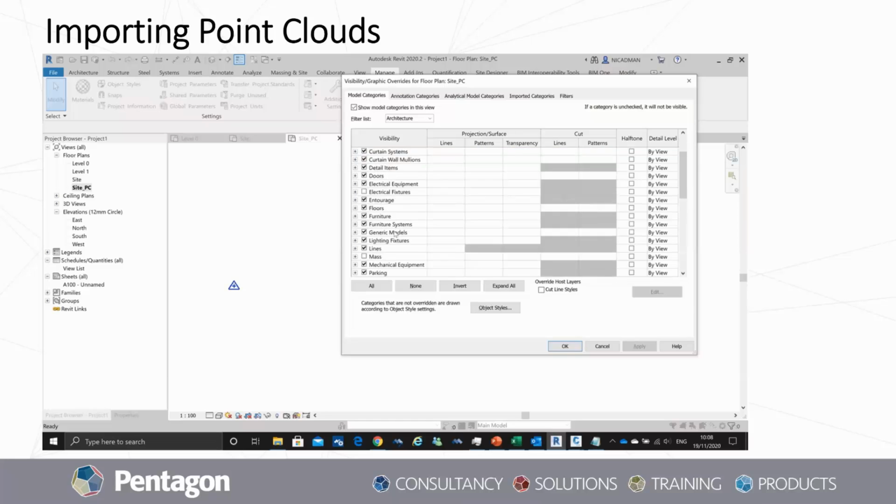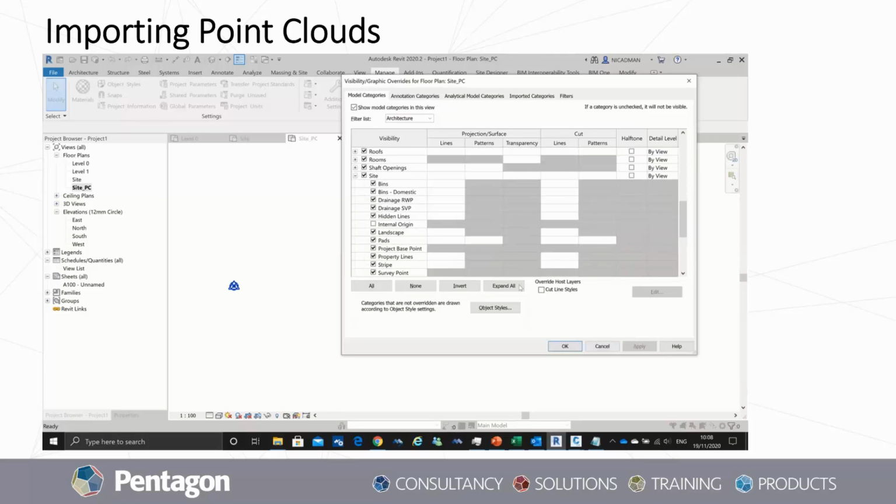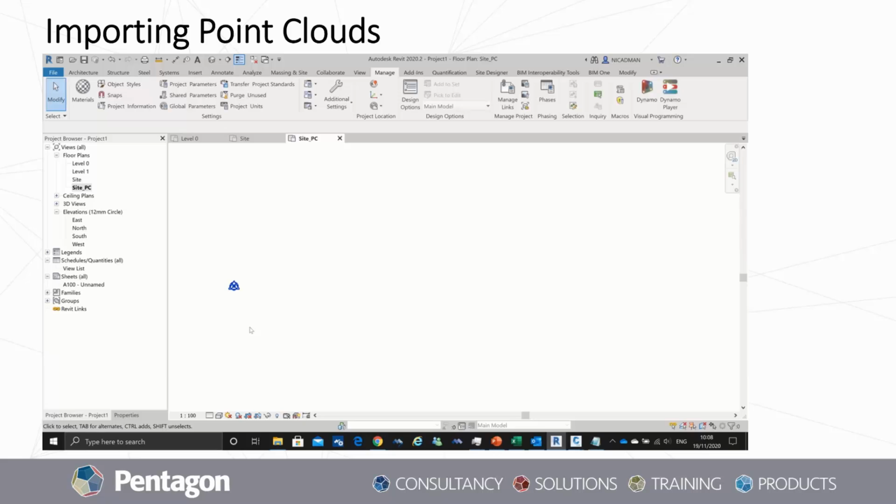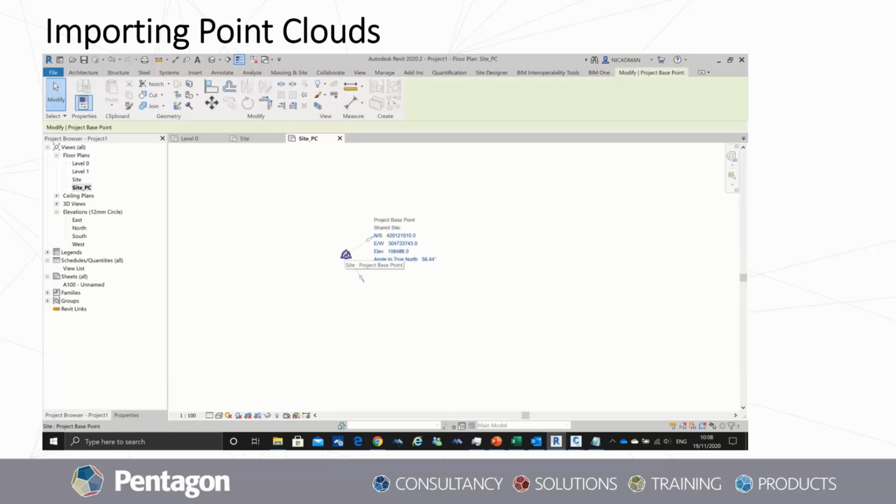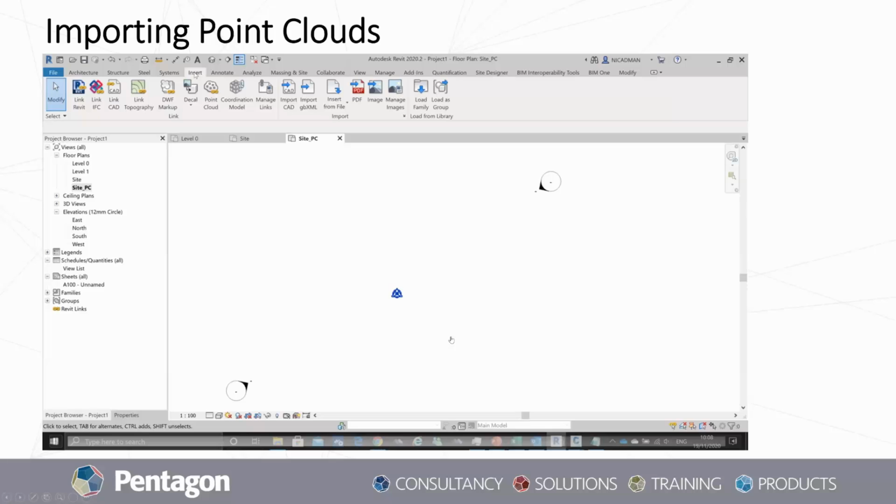And when we turn the visibility graphics back on for the project base point, you'll see that it'll overlay my survey point. Now, the project base point can be moved anywhere, but they're all now set over that point in space that is associated with the Irish grid coordinate system. And you can just see all of our point data there, okay? So yes, that is our import of the point clouds.